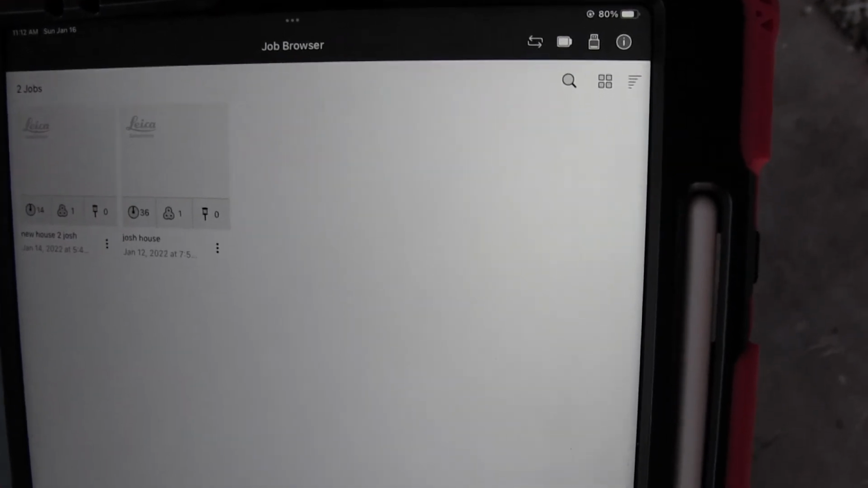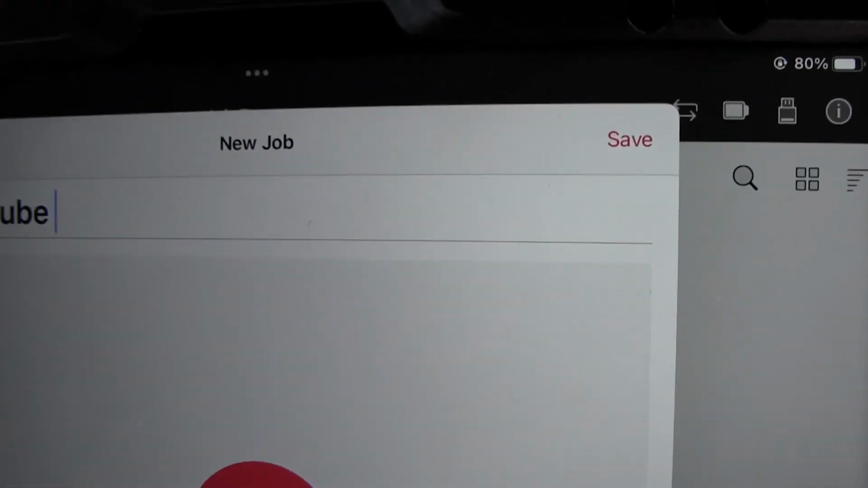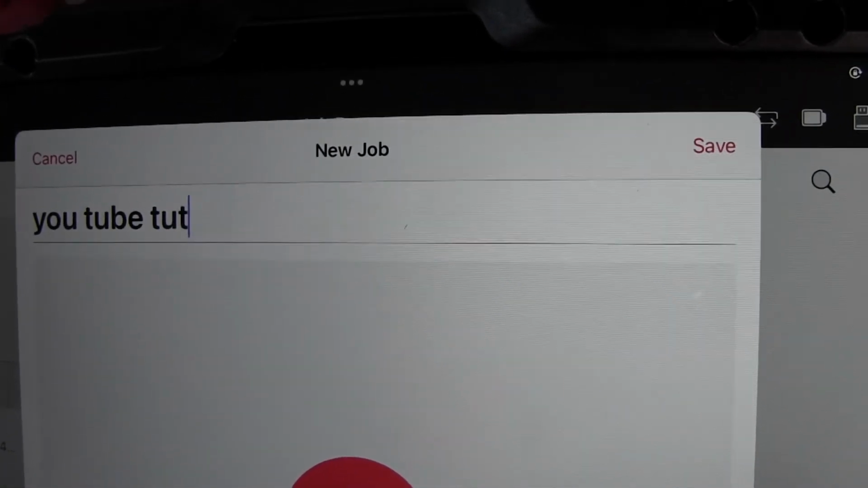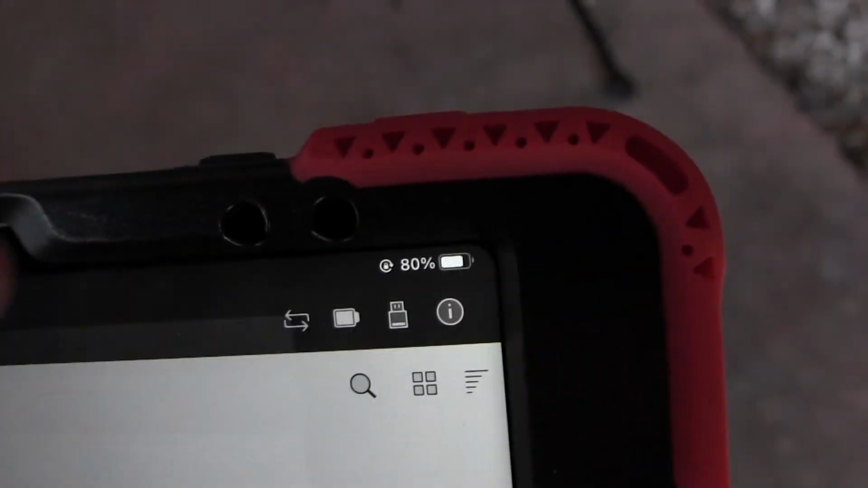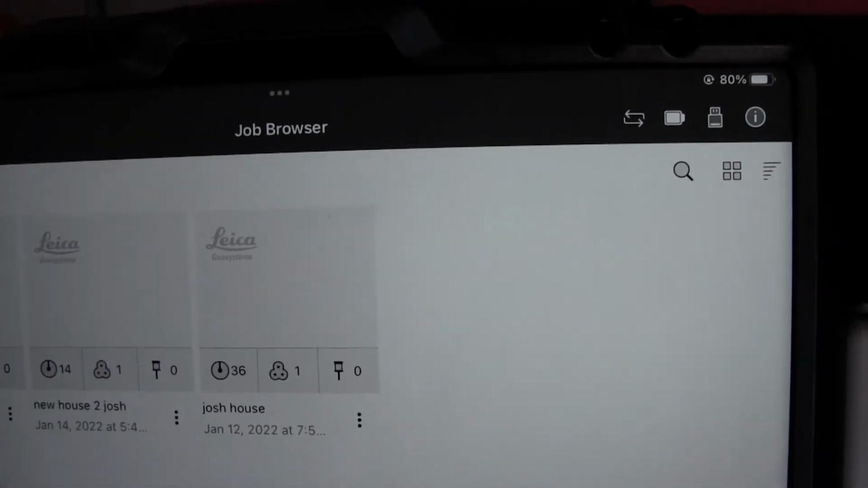Okay, the next thing you want to do is add a job. Hit the little plus at the bottom. And we'll just call this YouTube tutorial. And then hit return and hit save. Okay, you click on, I have 3 jobs, but we're only going to use this one.